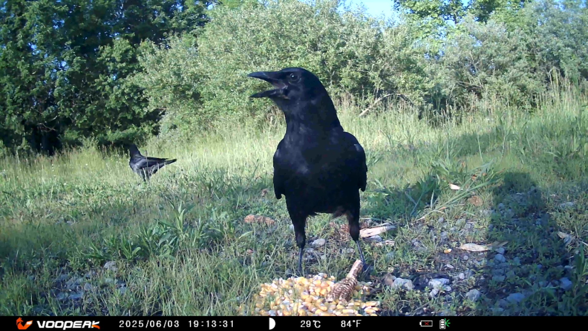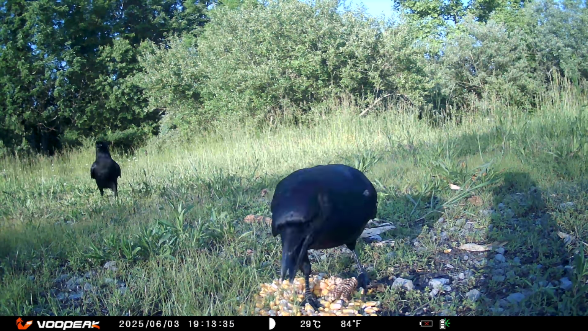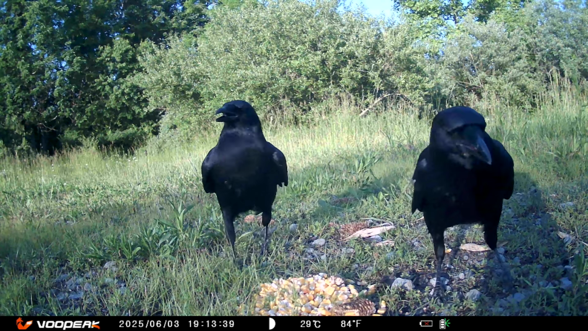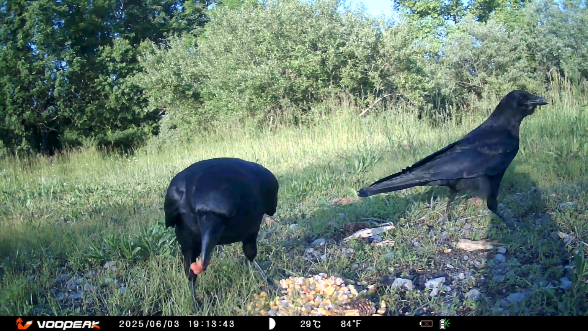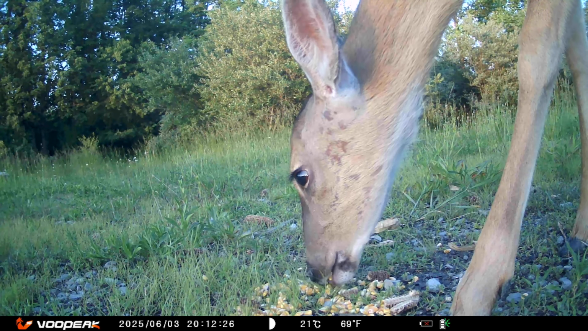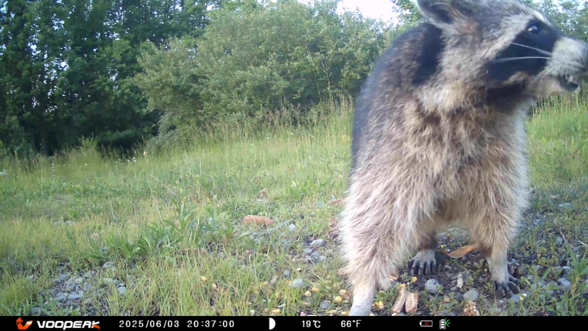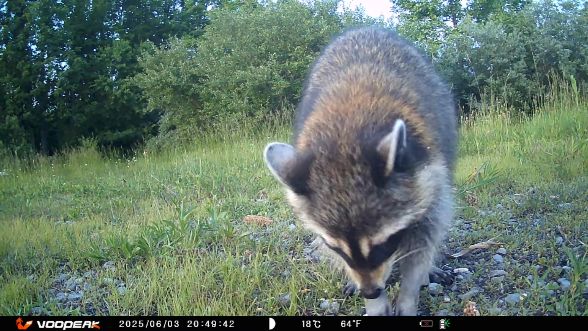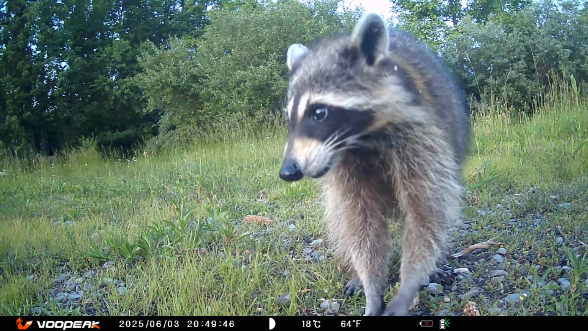It says it's 84 degrees, and their beaks are open. They look hot, extremely hot. Over and over, they seem to choose the dog food and not the whole corn. But the deer like the corn, and the raccoon likes the dog food. Seems busy, eating, and at the same time rolling the food in its hand and eating.